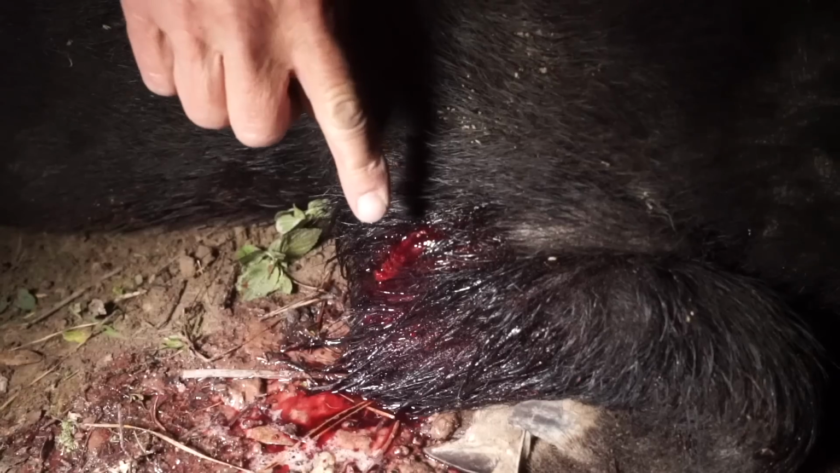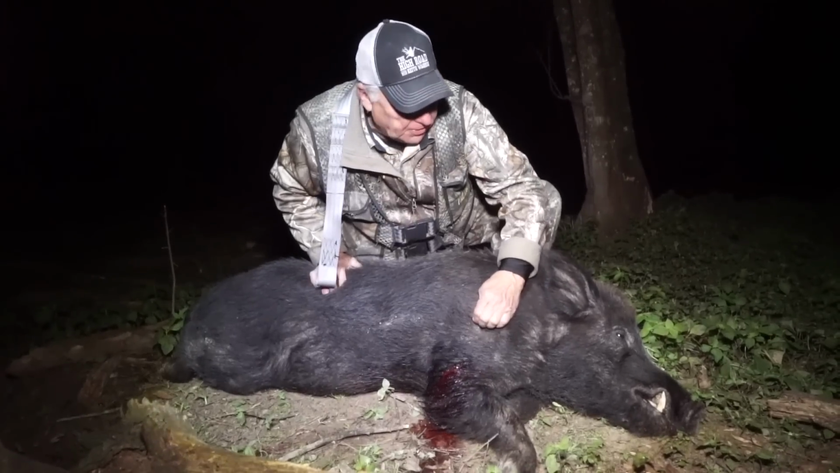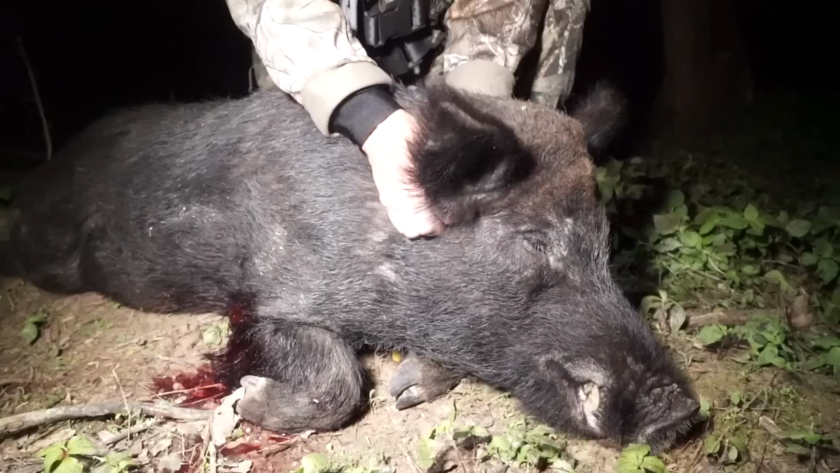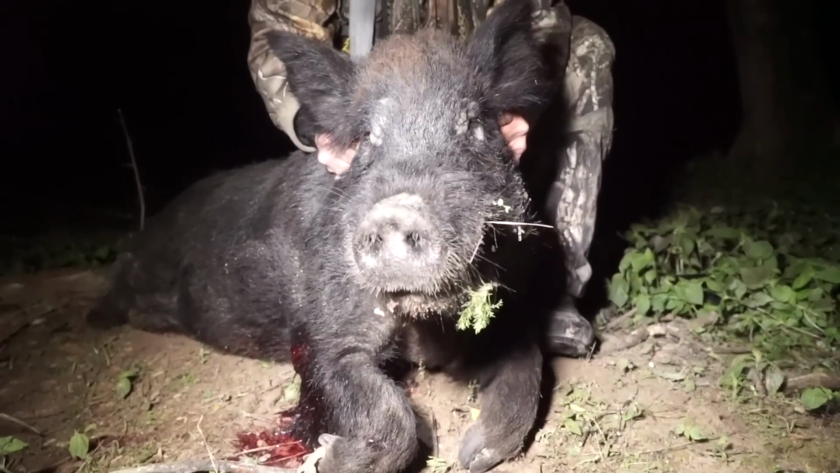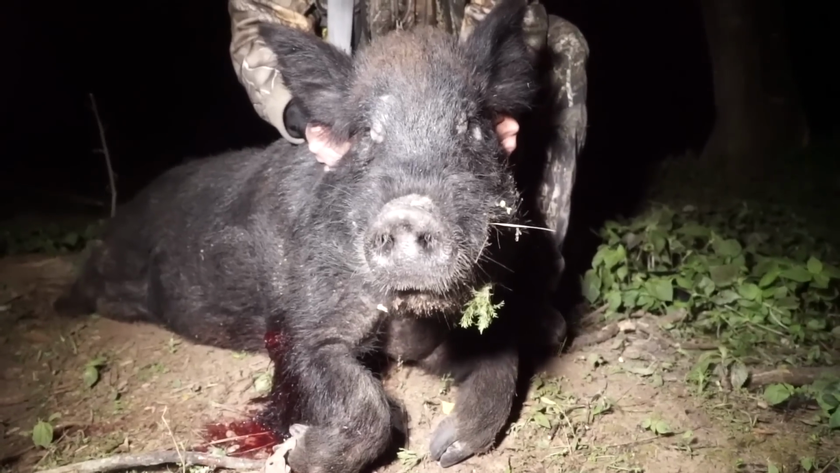Look at that shot. That shot blew right through his shoulders, got him right in the heart, and he didn't go far at all. Look at this. That's a big boar. This is way over 200 pounds. This is a really good hog.